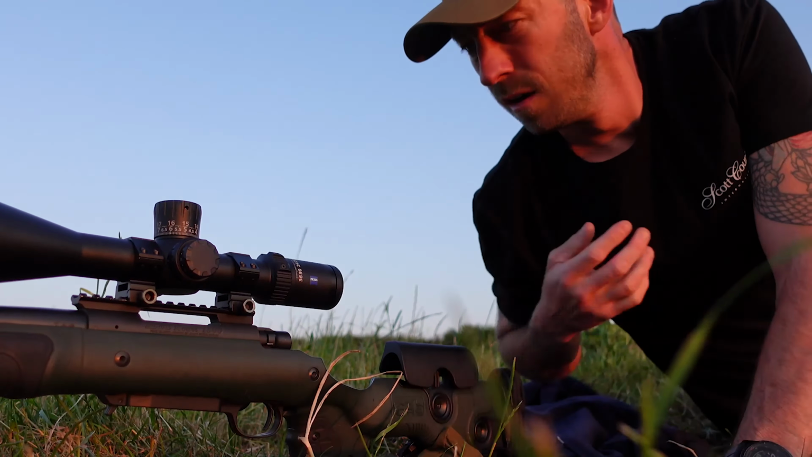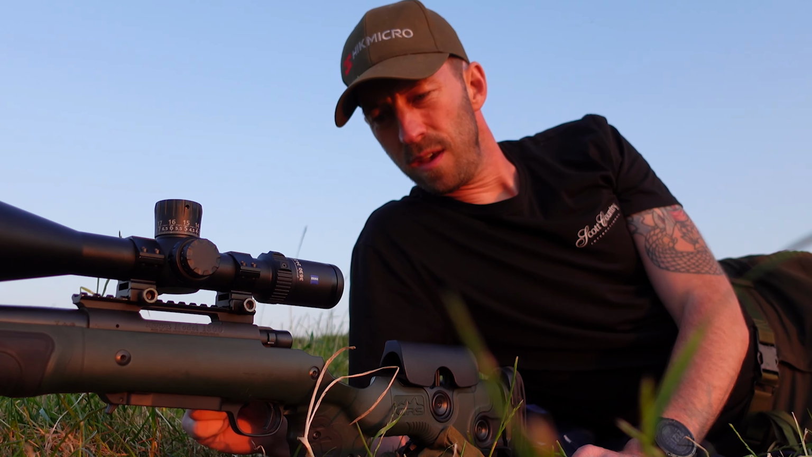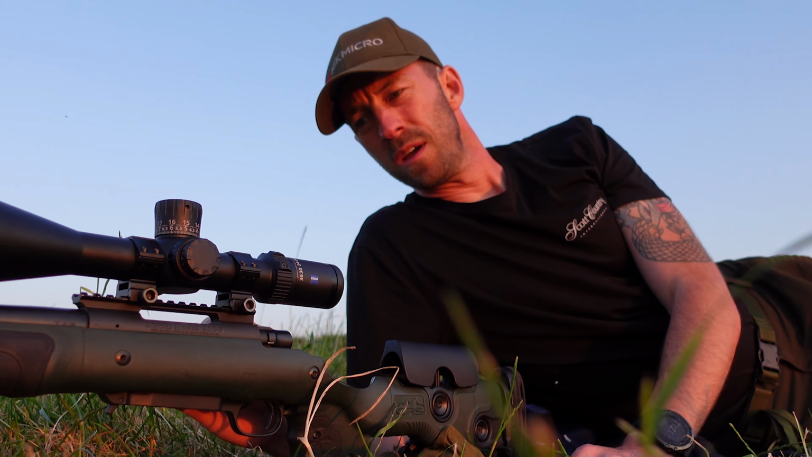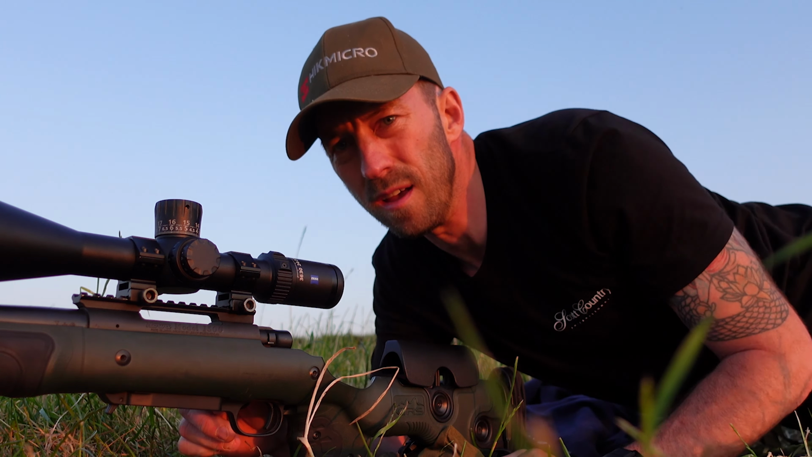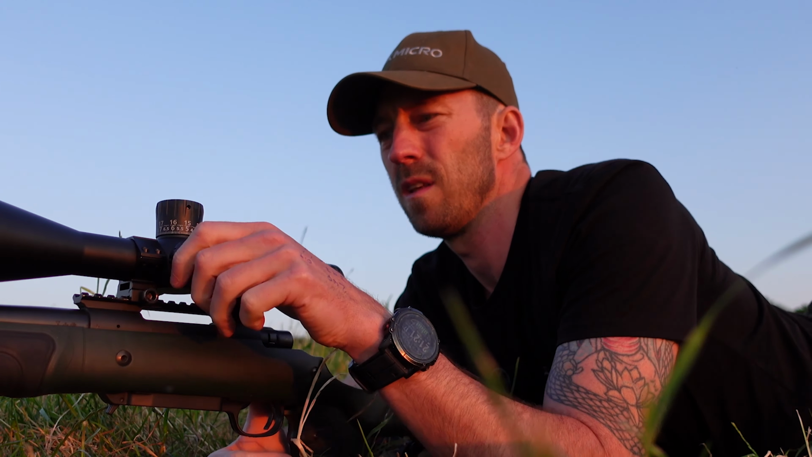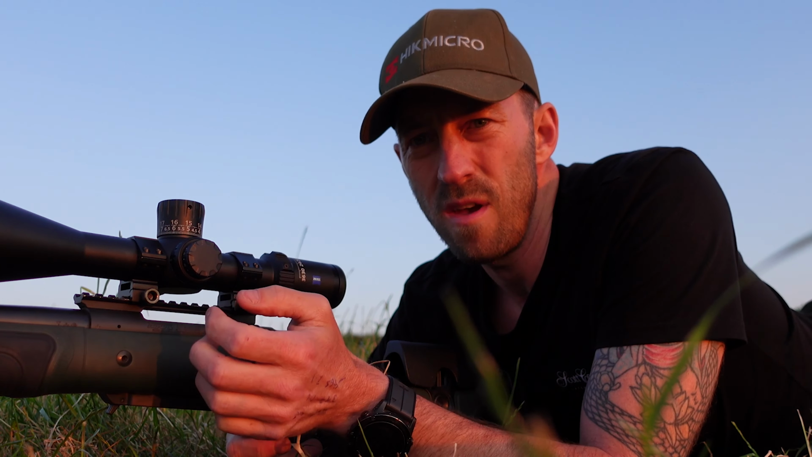Right, so there we go then. So that's been some long range shooting there with a Zeiss LRP S3 6-36 by 56. Now, as I said before, the build quality in these scopes are second to none. They're absolutely amazing, like the clarity, the illuminated reticle, the turrets, everything, the glass, just the feel, everything about this scope is just like pristine. It's truly amazing.